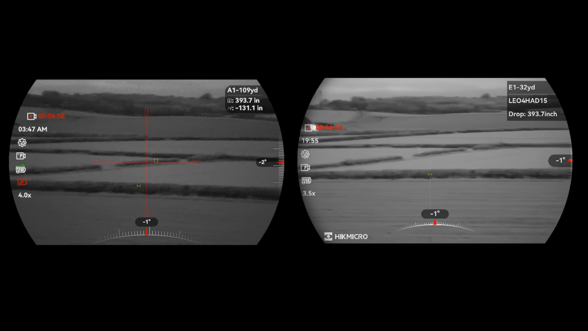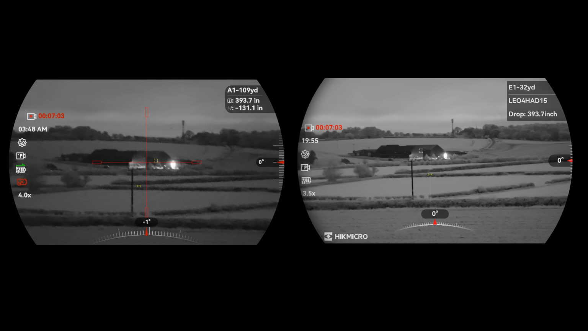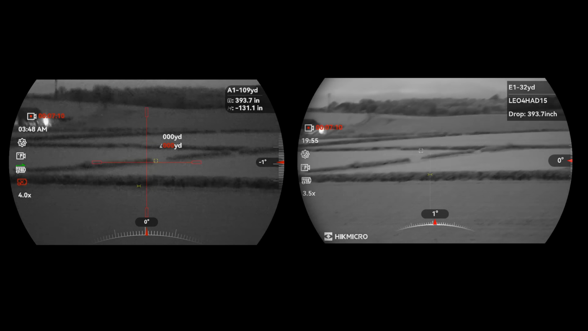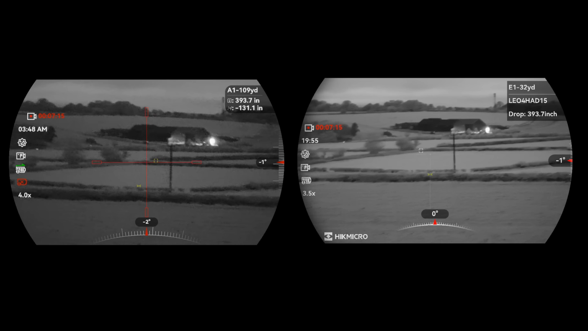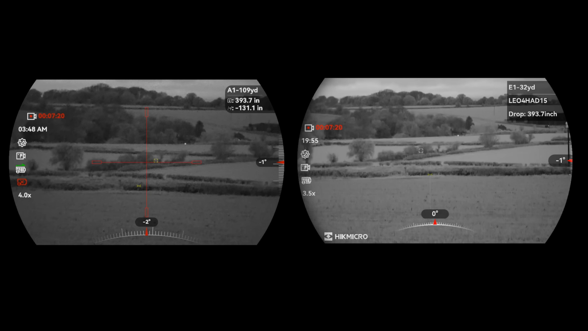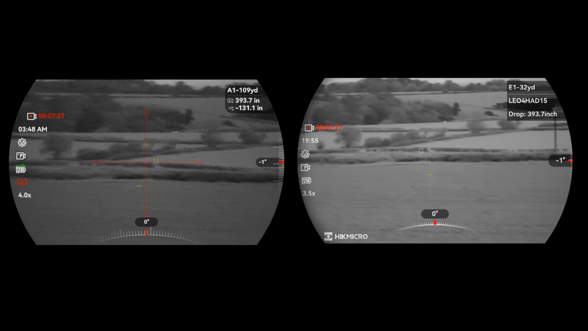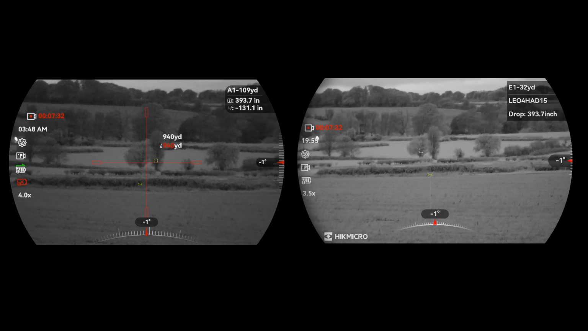So yeah, still no LR, still no infrared. Farm buildings there. I don't know what range they are. They are out of range. As you can see, I've also got activated the angled range, which you can turn on or off. Whether you turn it on or off doesn't affect the calculation for the ballistics. It just tells you what the direct straight line is and the angled straight line, which is what you need.